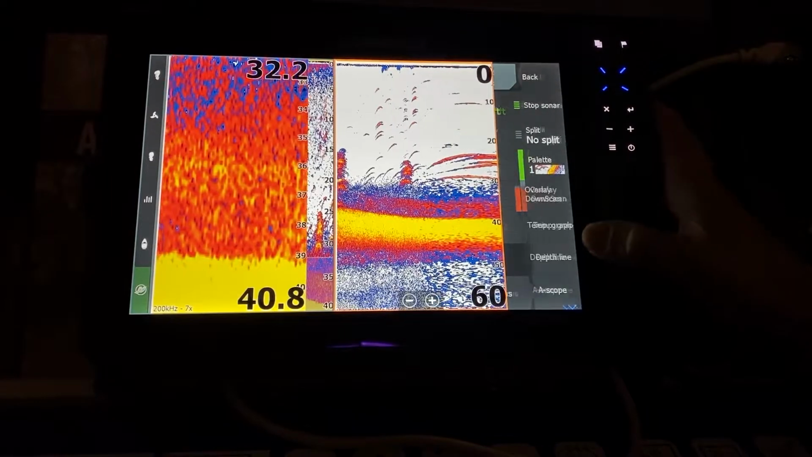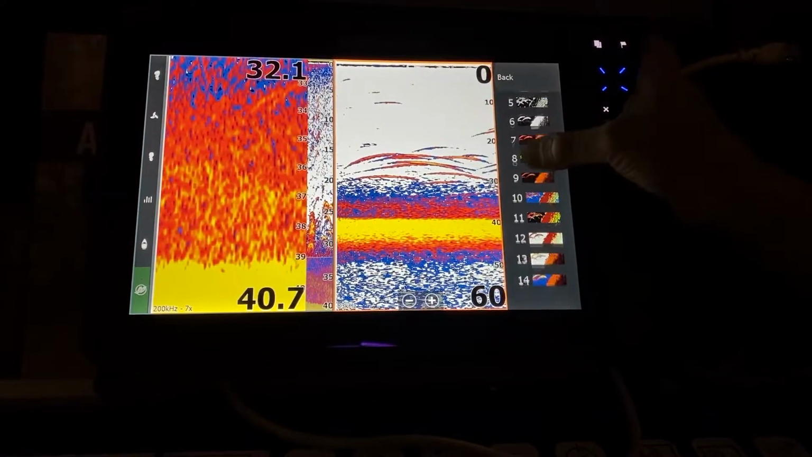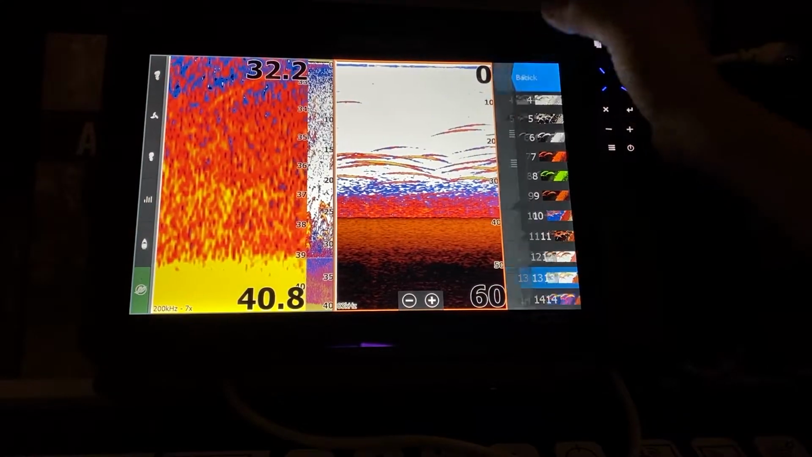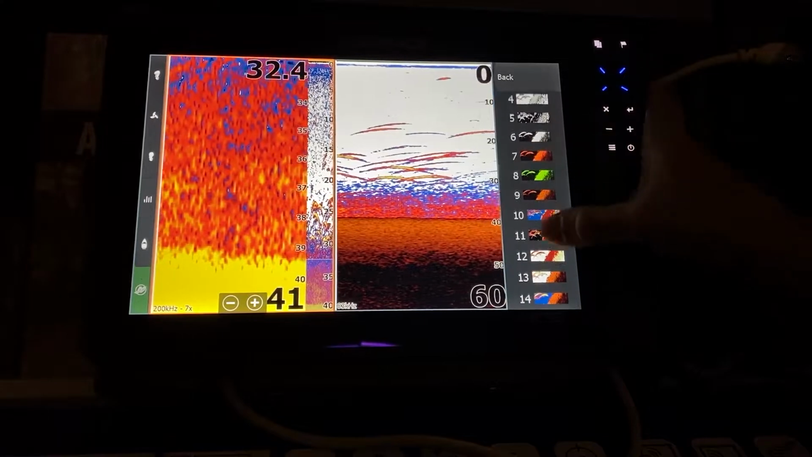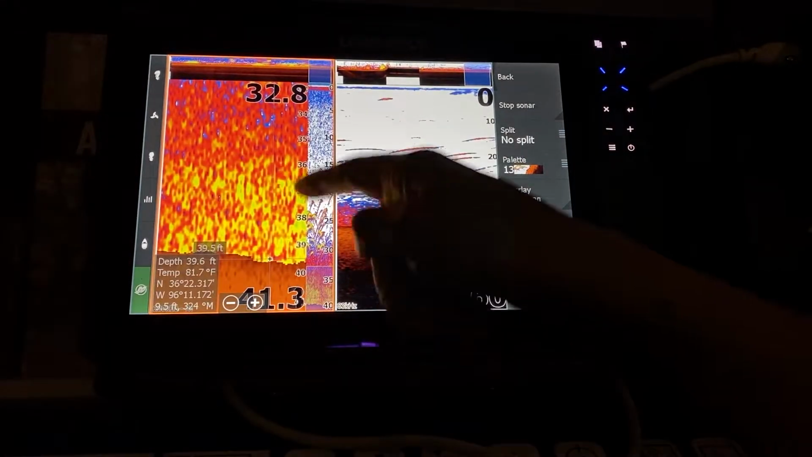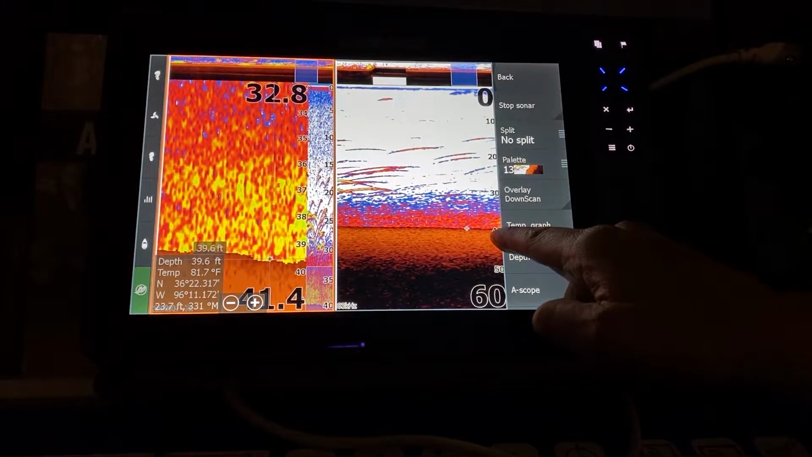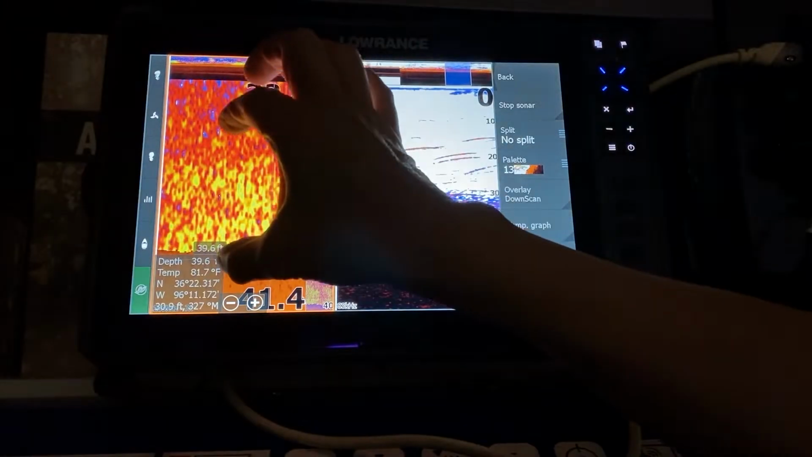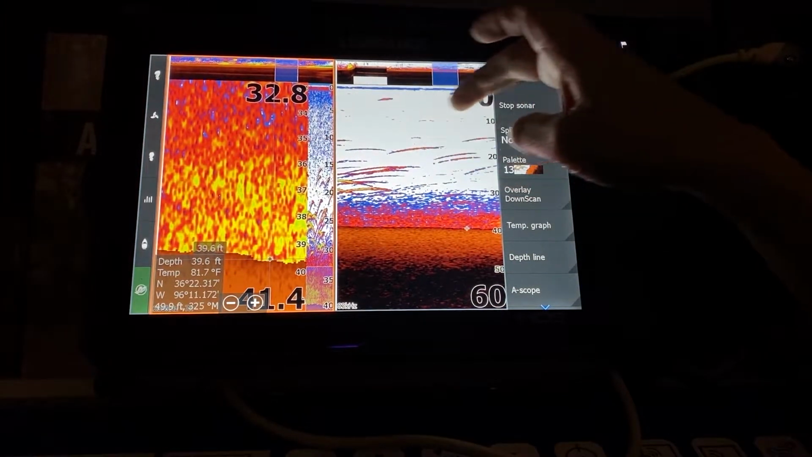And then we go to more options, put it back on color number 13, just like the other screen, which is unfortunately switched back to demo mode. So I go back on this screen, go back to color number 13. As an example, one unit is zoomed in from 32 to 41 feet, one 0 to 41 feet. So that gives you tight to the bottom and fish that are further out or up on top.